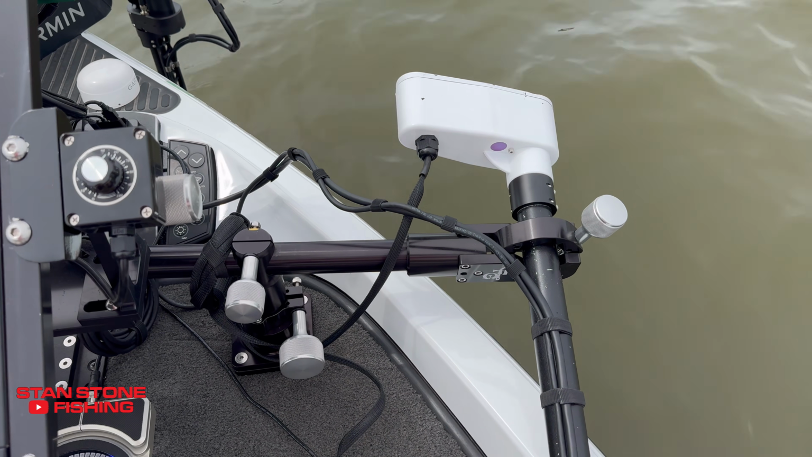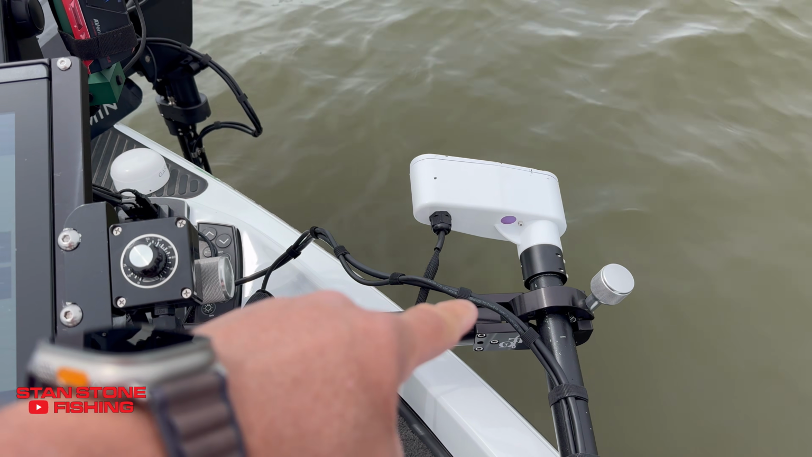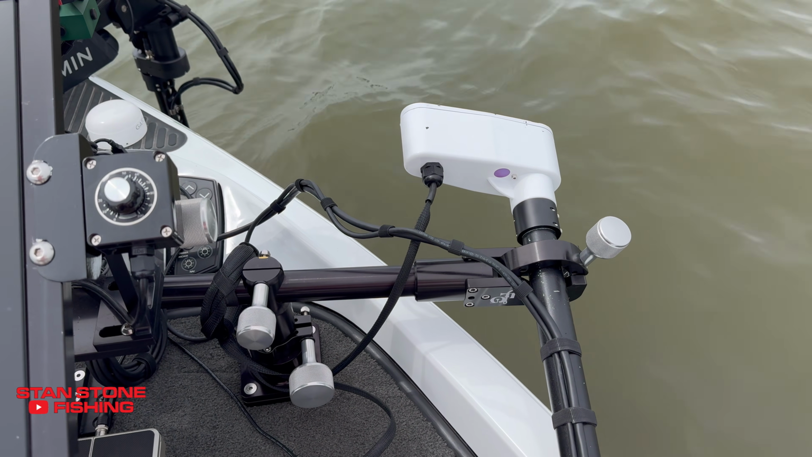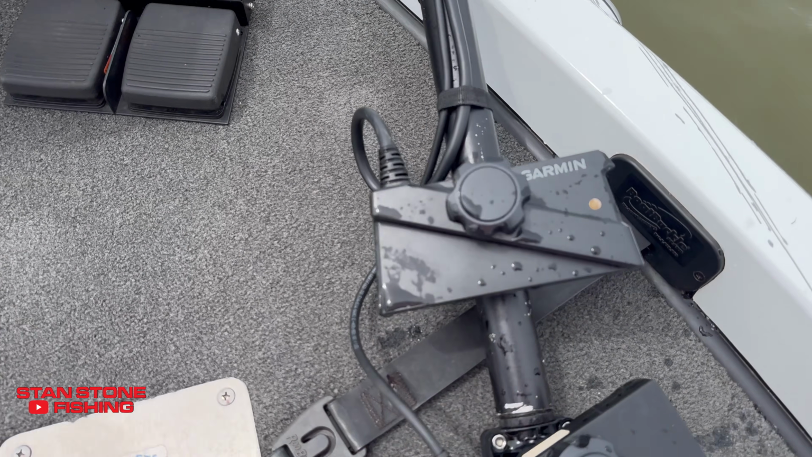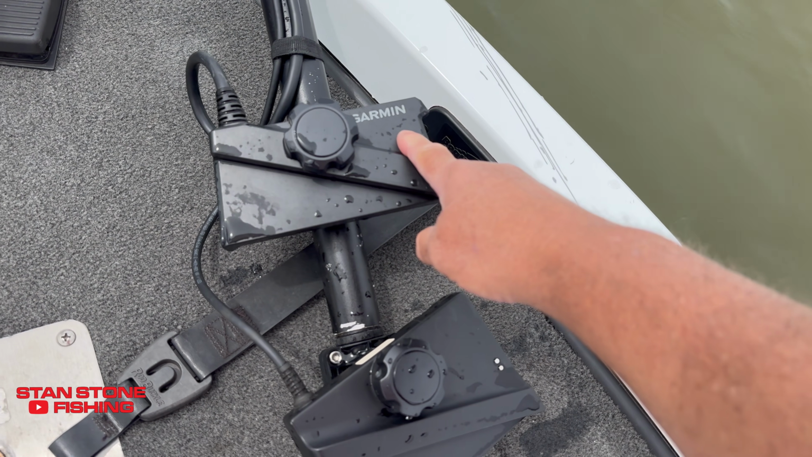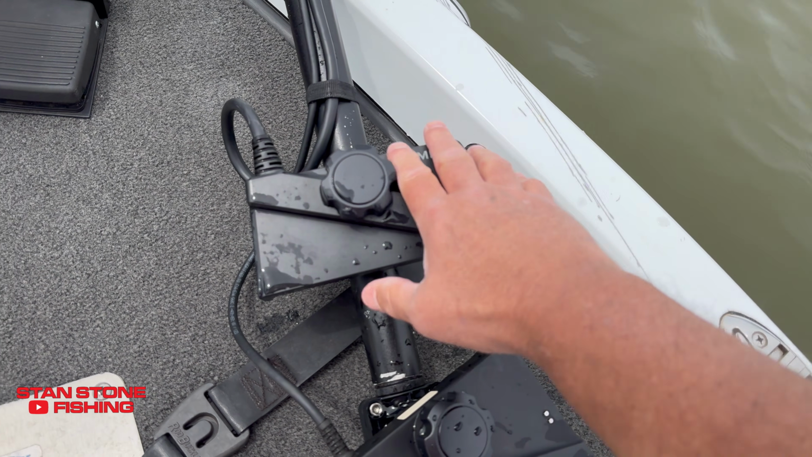All right, let me show you how I have the transducer mounted. I've got it on a live scanner quad scan over a deck mounted mount. There's our foot pedal, variable speed. And what I've done is I've got an LVS 34. I just have it on just out of the way.